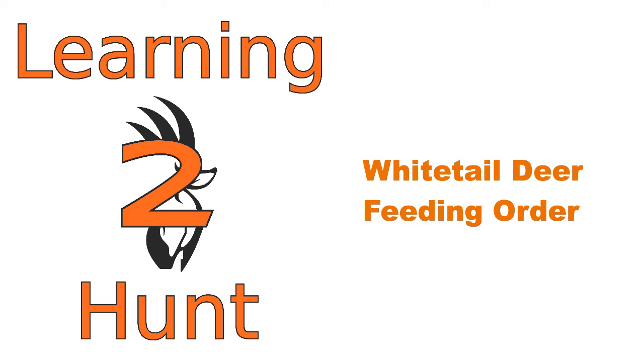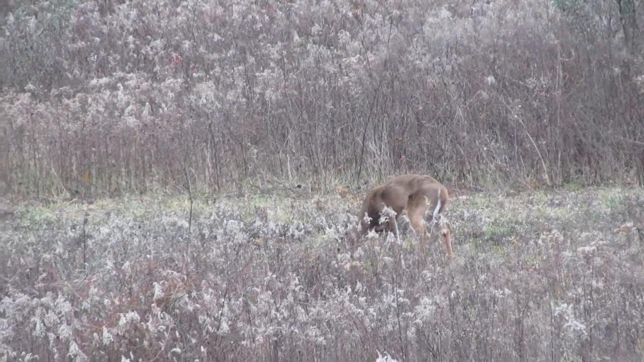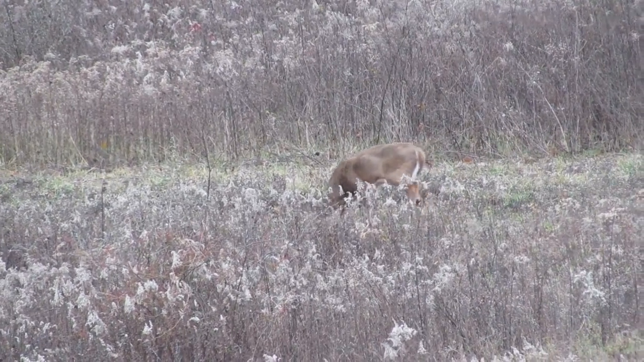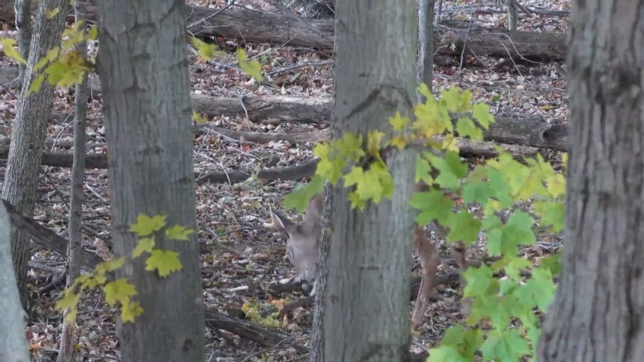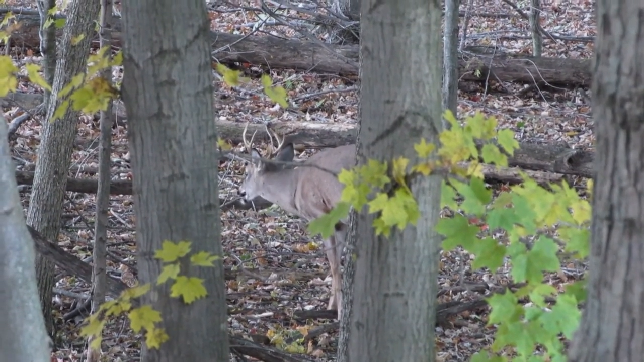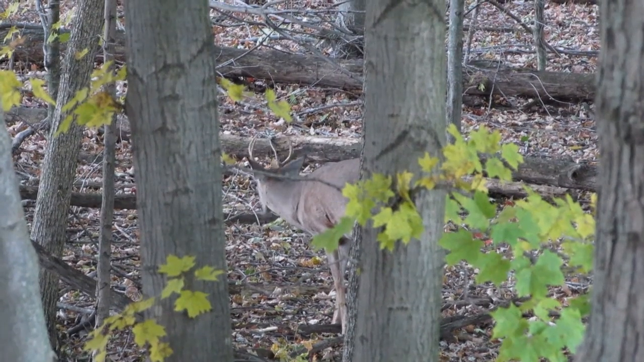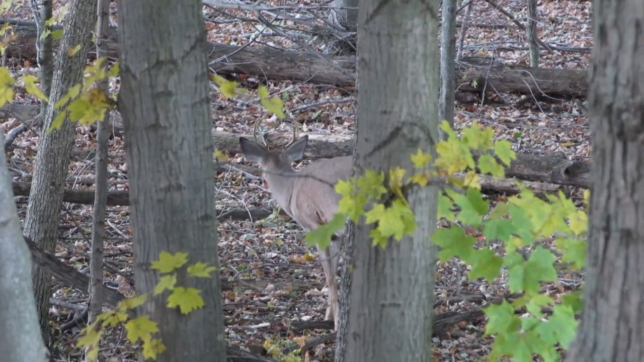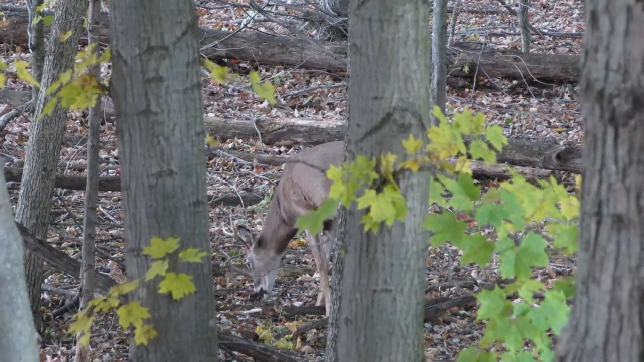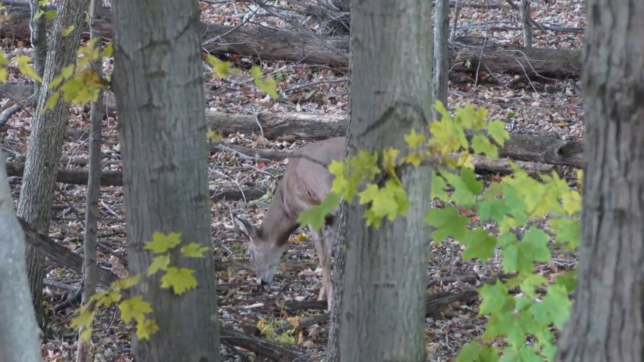The question is, do deer have a feeding order? And the answer is yes. And I'm going to show you what a typical scenario is for the order in which deer go to the feeding area. Now, I say typical because this is not every single case. You have to take these all on a case-by-case basis, but there is a general pattern that can be observed the more time you spend out in the woods and the more deer you see.